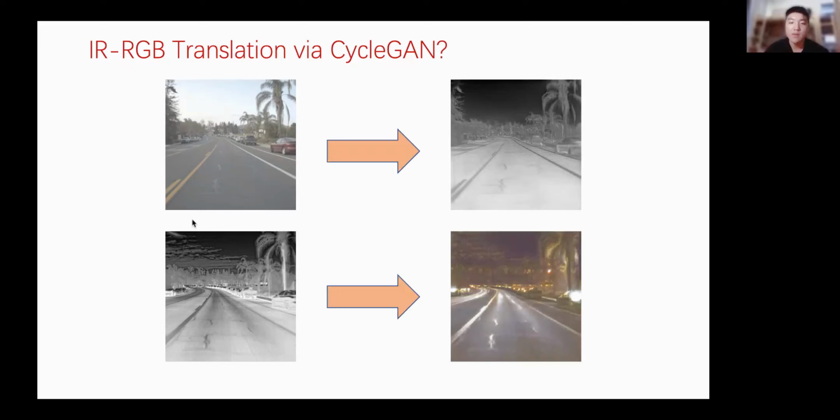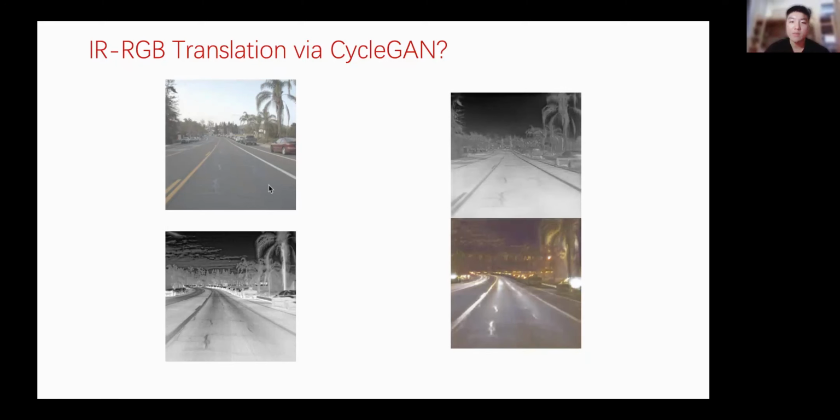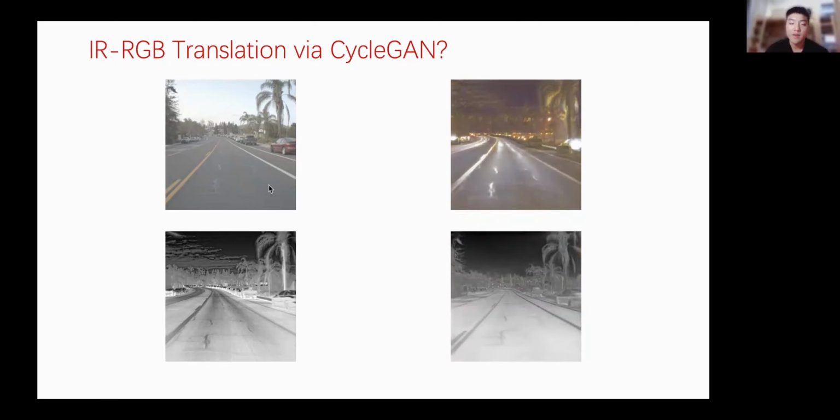So if we only look at the results and forget about the inputs, these results are reasonable. However, if we compare them with the inputs, you will see some problems. Here, in the translated RGB, it is in the evening, but in the input RGB, it is during the day. So CycleGAN made a naive mistake because it doesn't take advantage of information from the input RGB. The case for the translated IR image is similar.